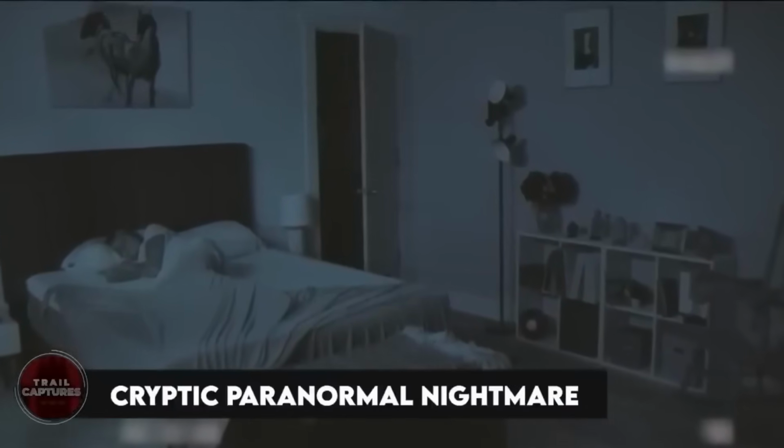Cryptic paranormal nightmare. Late at night, a spooky video shows a dark room. A girl is sleeping on her bed, not knowing something strange is about to happen. Suddenly, the door opens by itself, making a creepy sound. The chair starts moving on its own, like it's dancing in a weird way.